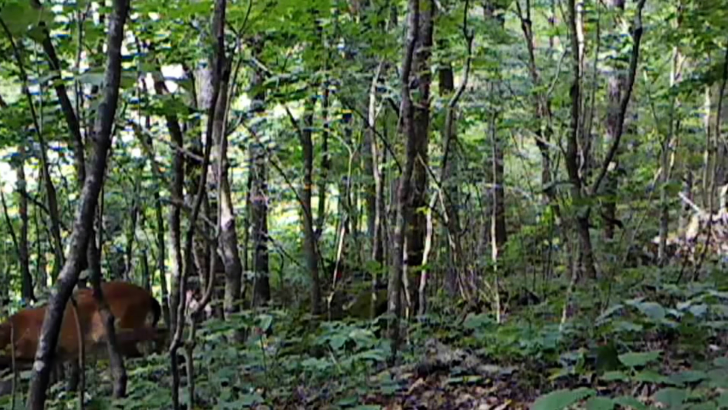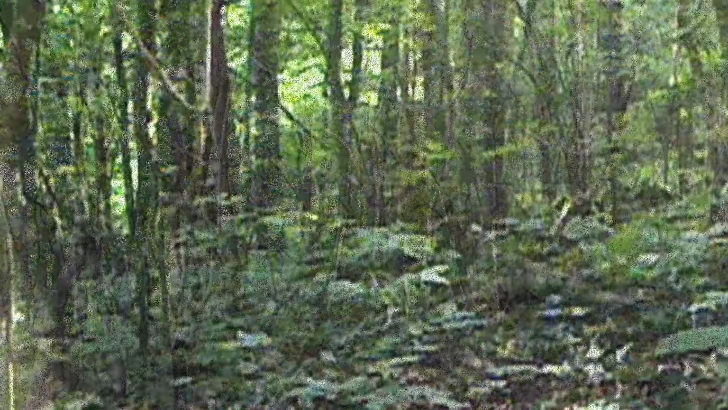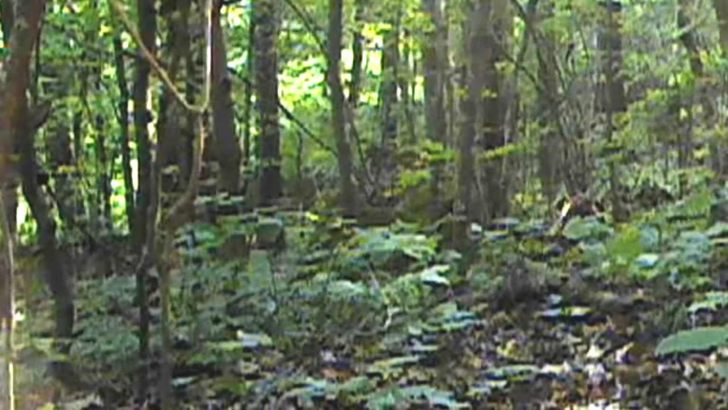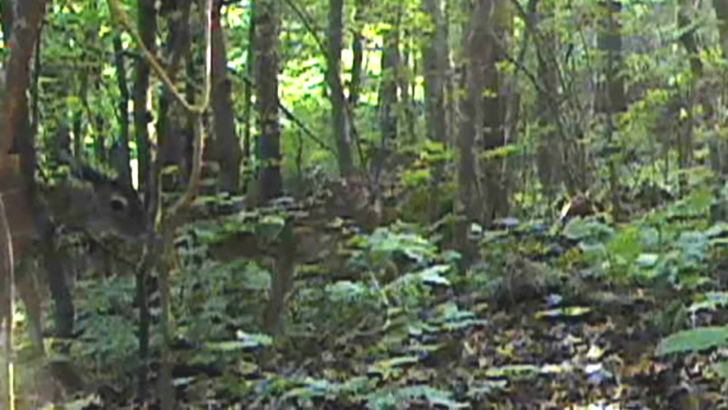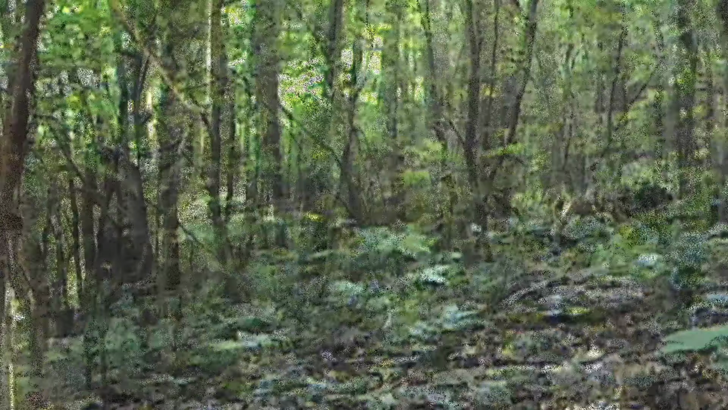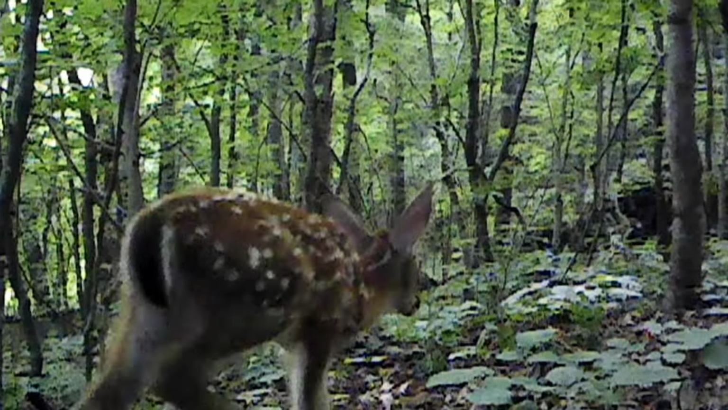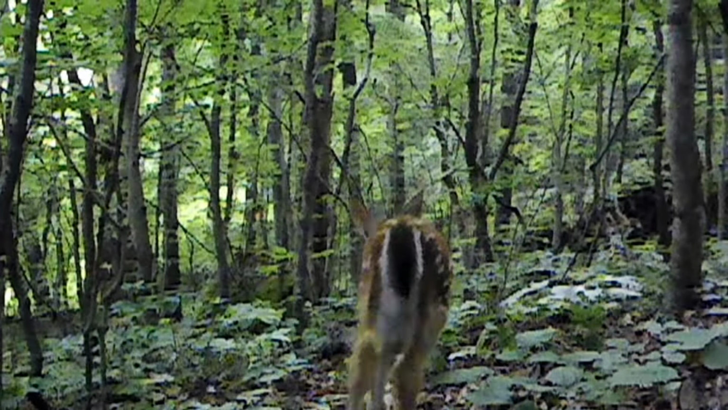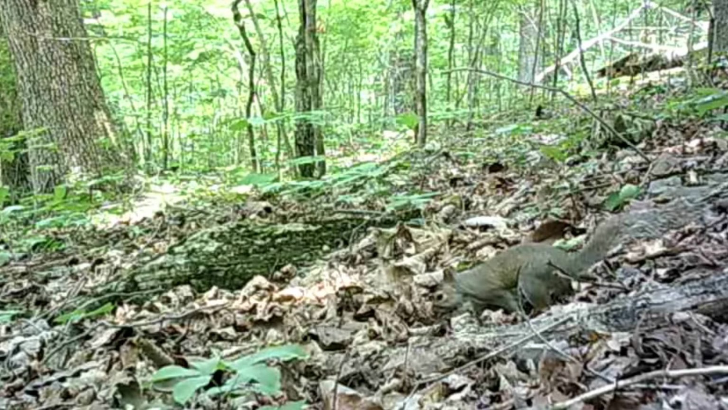But anyway, another day unfolds here on the ridge of these little animals. A hot day. But these little fawns is having a good time. They just enjoying life. Well, it's time for the little squirrels.